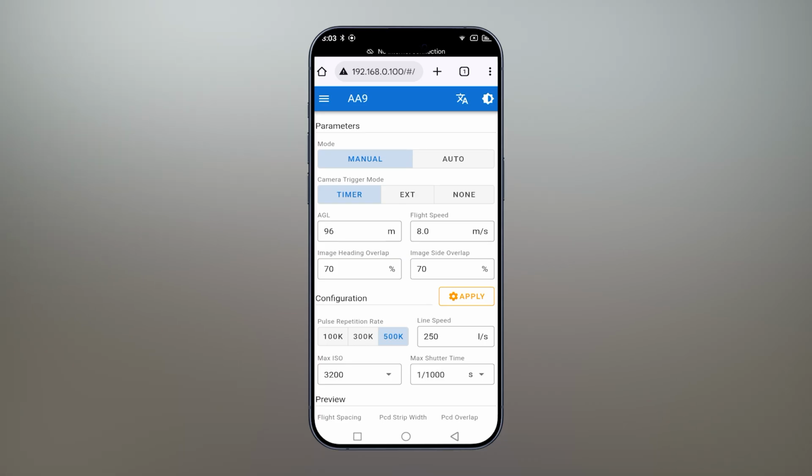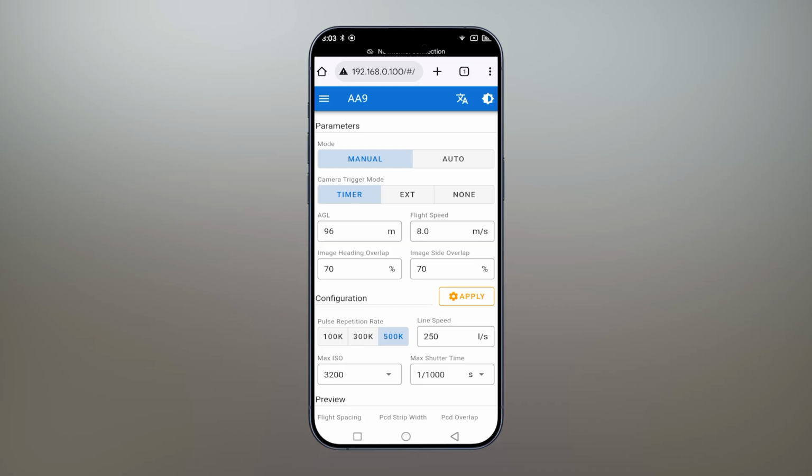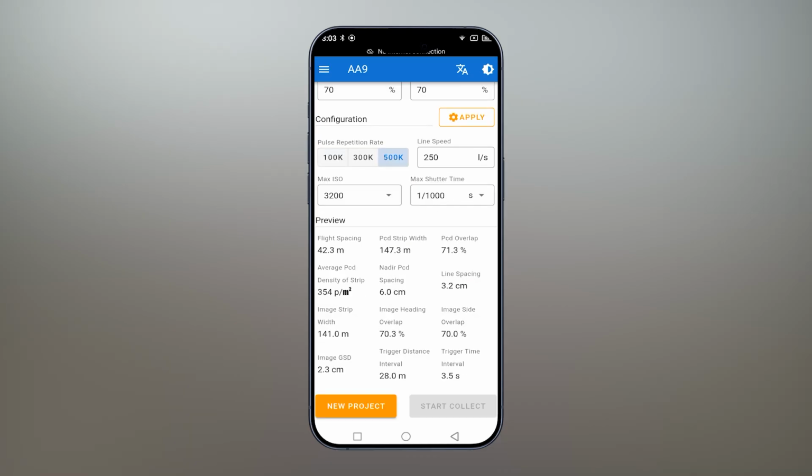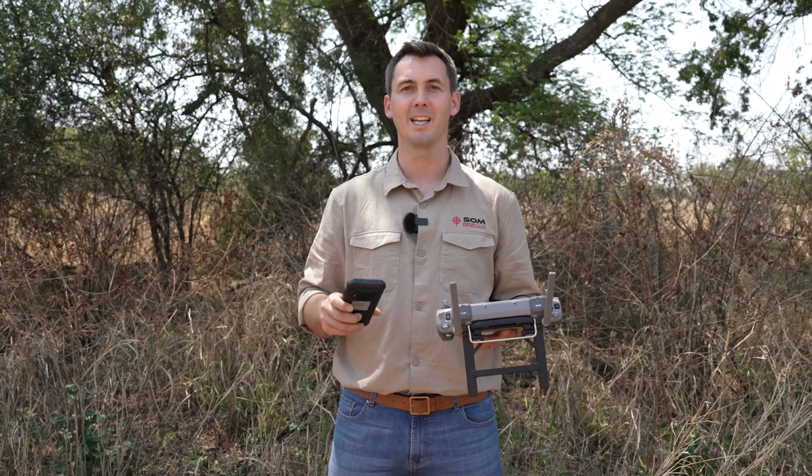We'll make sure that we use the 5 returns the AA9 has to offer. The line speed is correct, the ISO, the max shutter. We'll go ahead and apply these functions. As you can see, it is successful. And now we can go and create a new project. Once the project is started, we'll wait 3 minutes to make sure that the LiDAR is initialized properly. While the LiDAR is initializing, let's power on our controller and get the M400 ready for its flight.